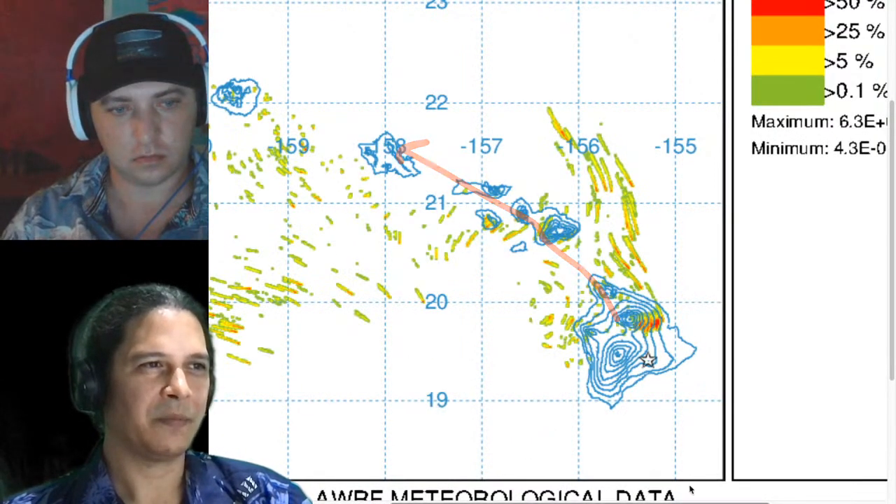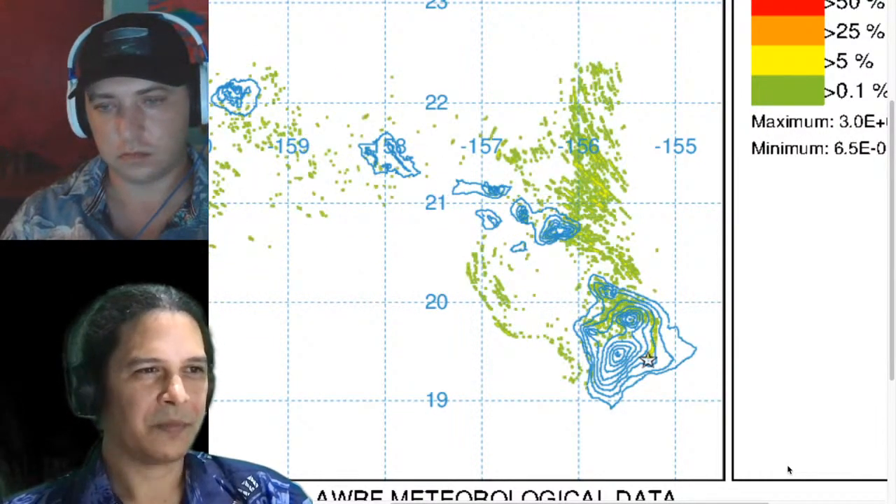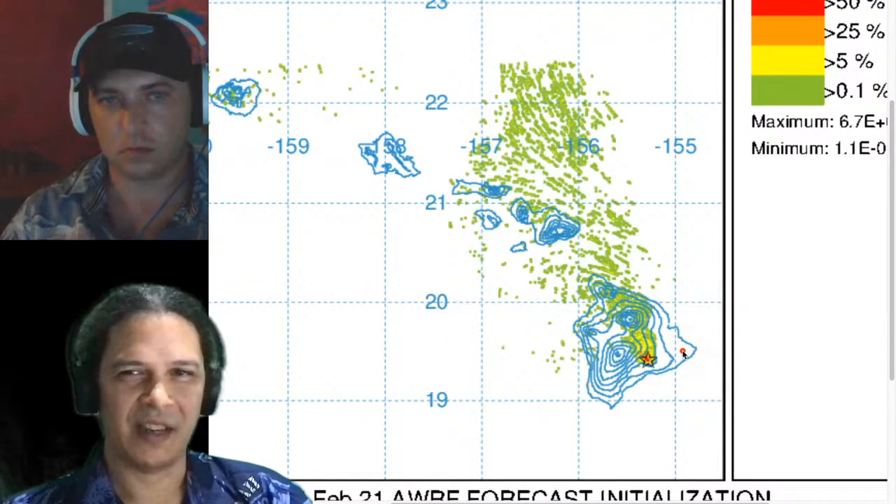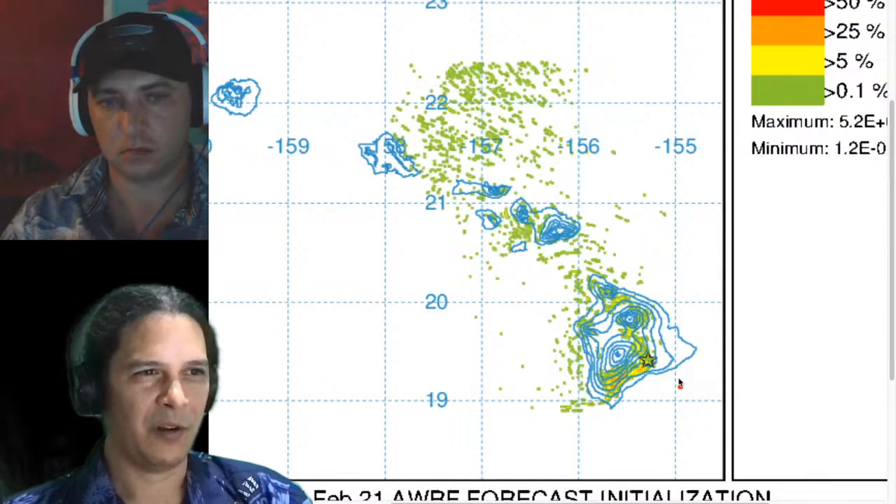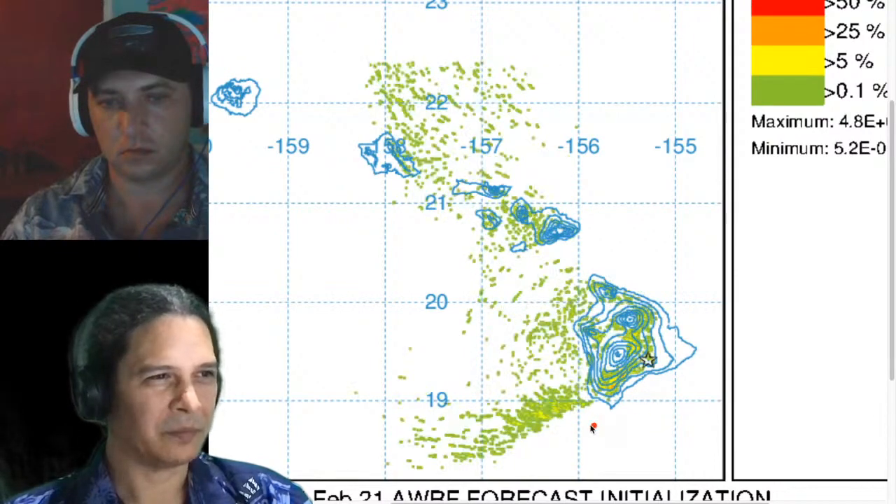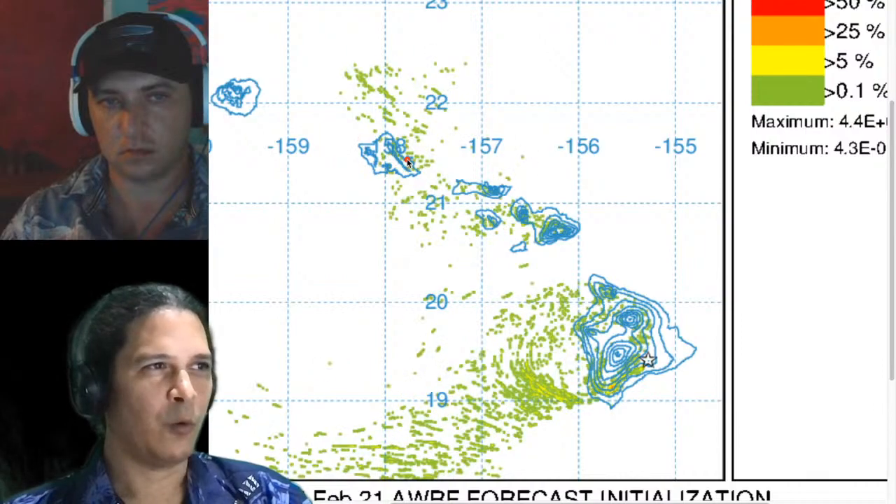So here it comes. I'm going to play from the beginning. Interesting, the people over here in Puna by the 2018 eruption can have some of the cleanest air in the whole state, even though the volcano is right up the hill. Right. There's that effect on Maui or on Oahu as well.